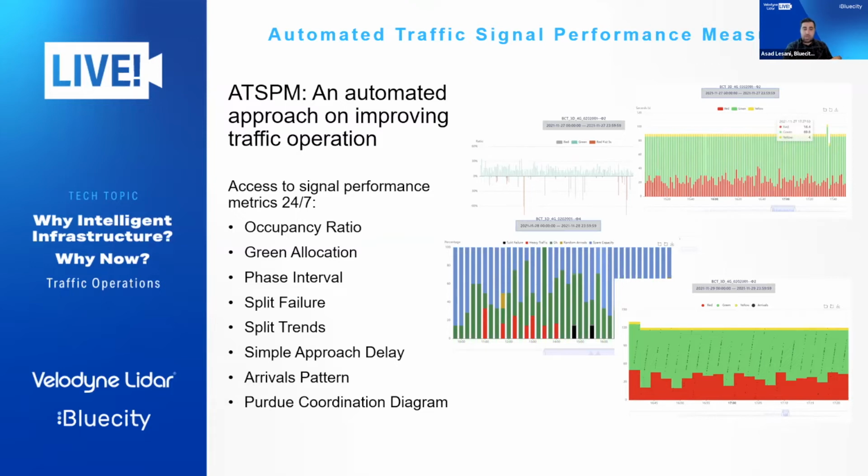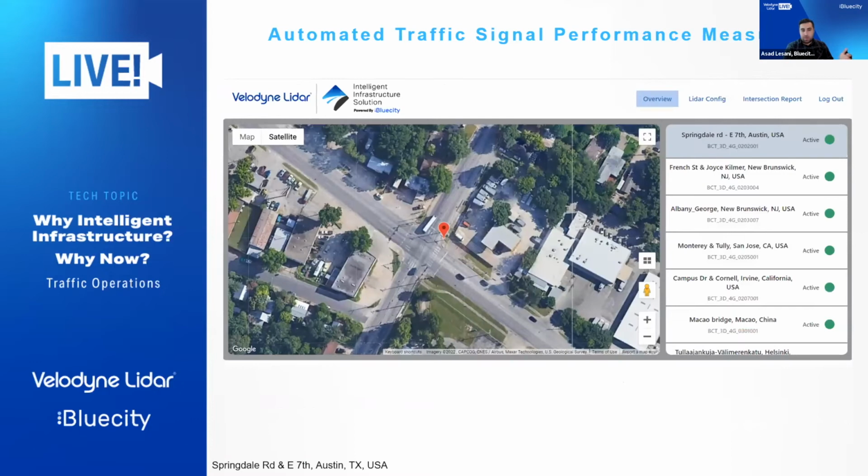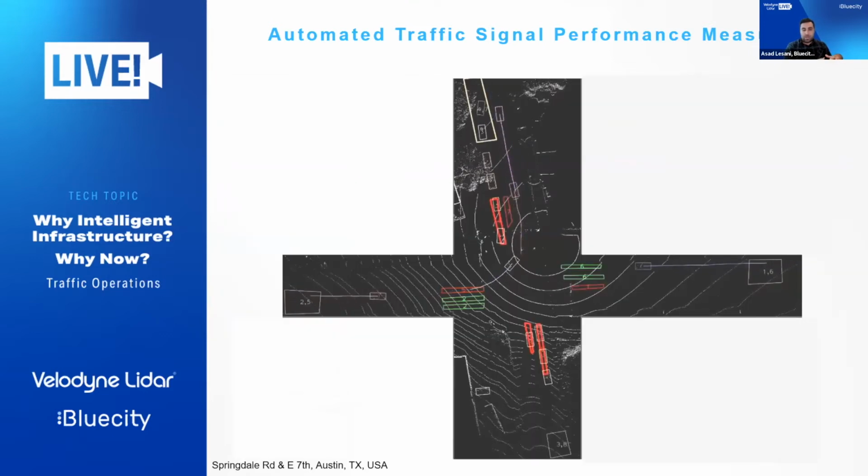So how are we doing this? I'm going to talk about the different types of signal performance measures that we have as a part of our solution. I'm going to use one of our current installations at the City of Austin, Texas, where we have a sensor on the northeast corner of the intersection. This demo shows how the system sees the intersection. By default we have a connection to the traffic controller, so in real time we know the signal timing plan or SPaT information.